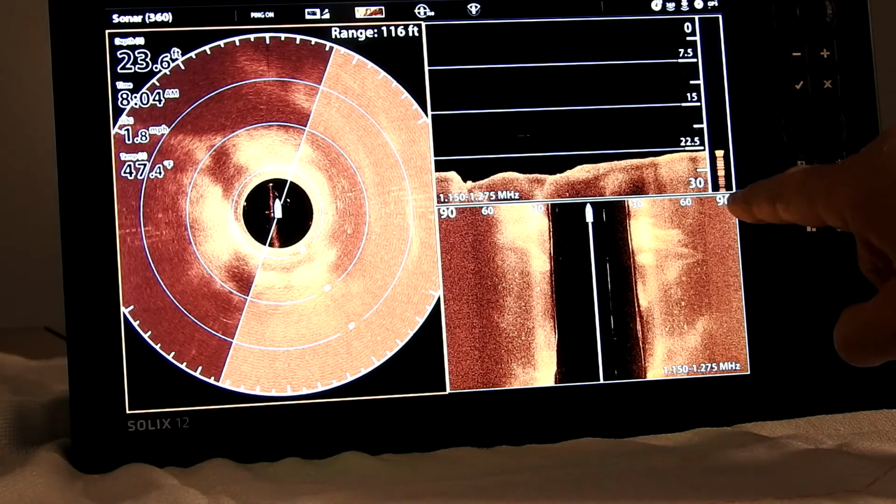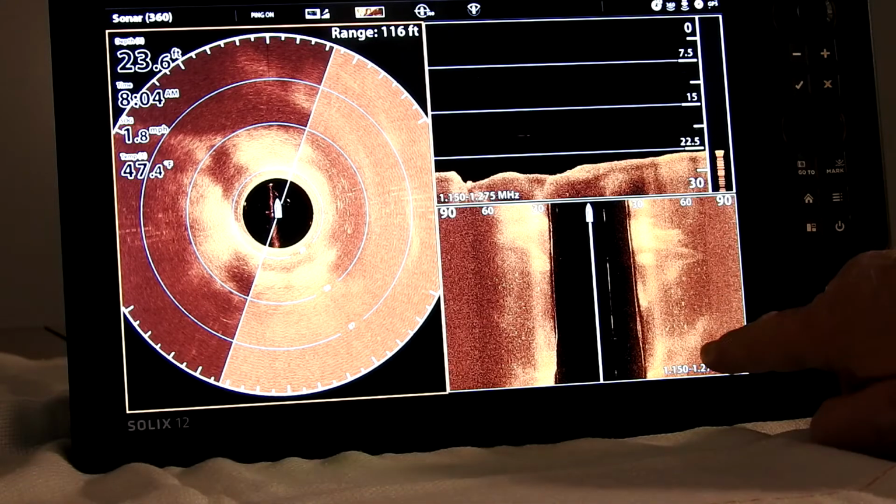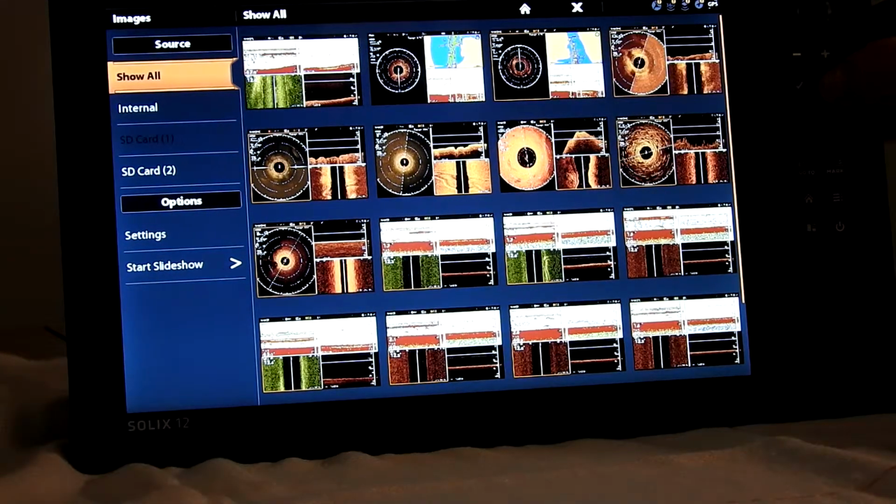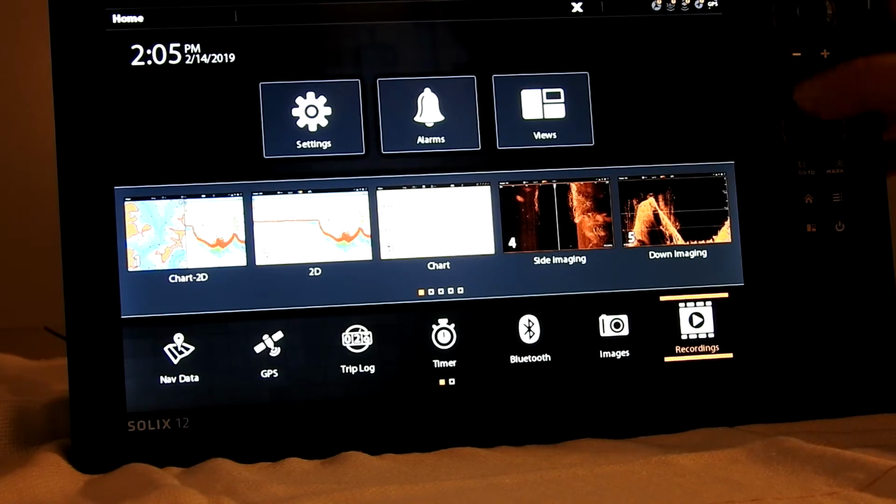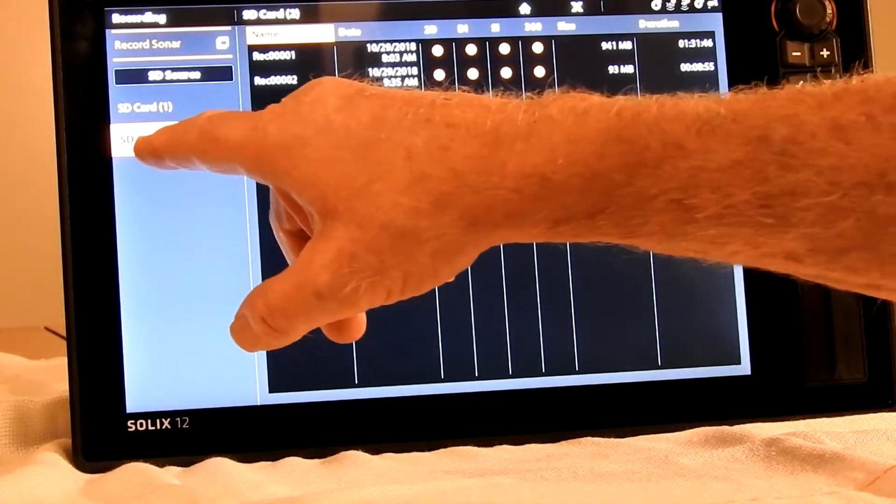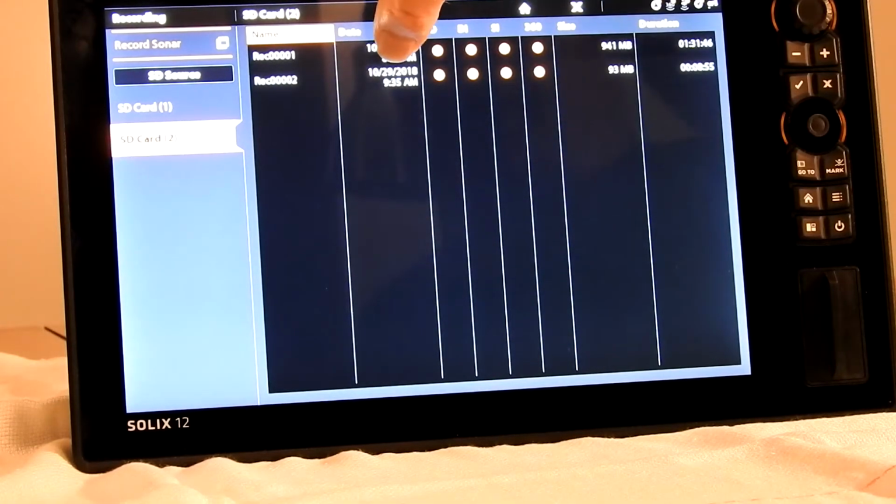If you're going to use mega, you'll get a lot better reading if you have it down to 90. If you want to, we're going to go back in and I'm going to hit our home screen. I'm going to come over to recordings. And you should set your recordings to be on your SD card too. These are some that I've saved here. We'll just touch that.